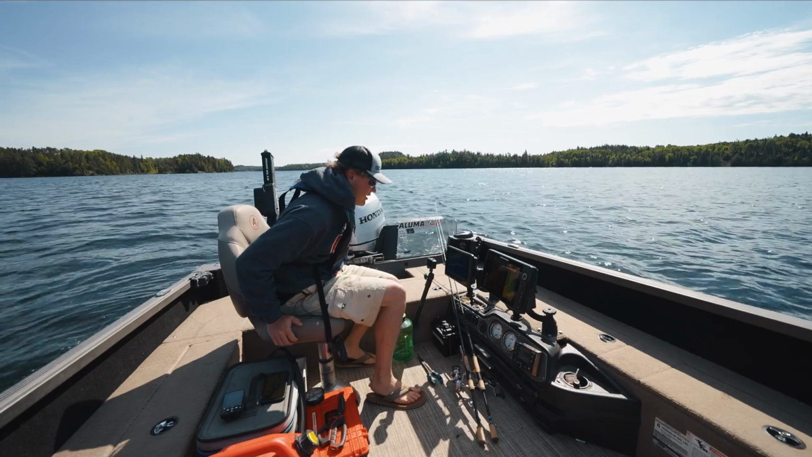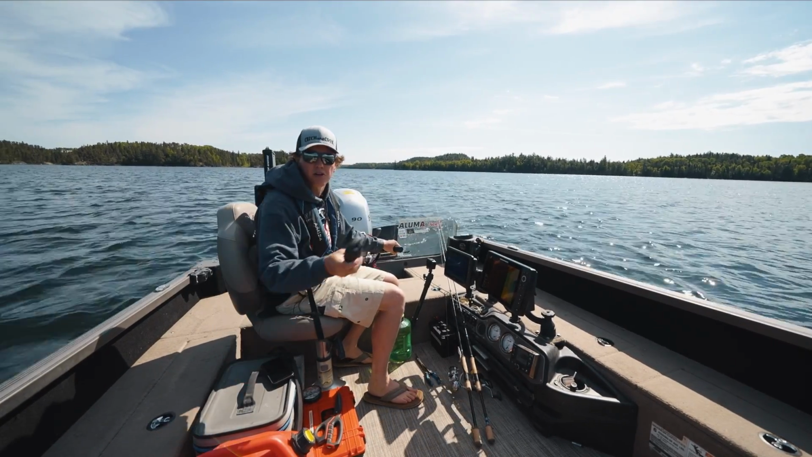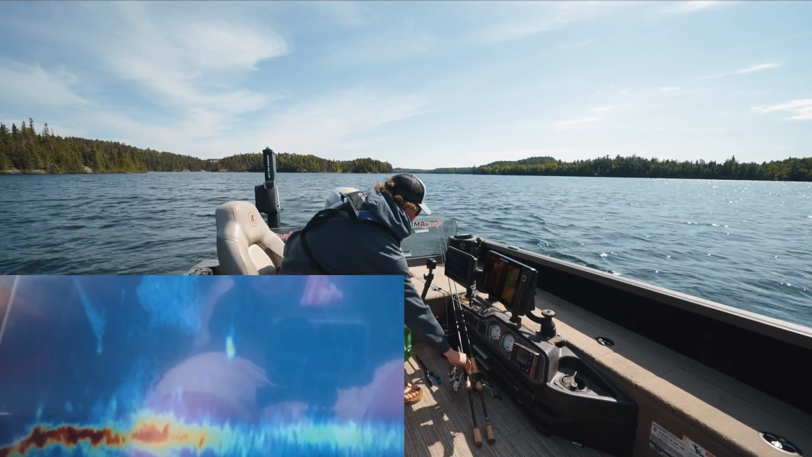There's a lot of bait down there. See some shallow weeds as well. So I got the trolling motor in. I will spot lock if I need. There's a fish 40 feet ahead of the boat.